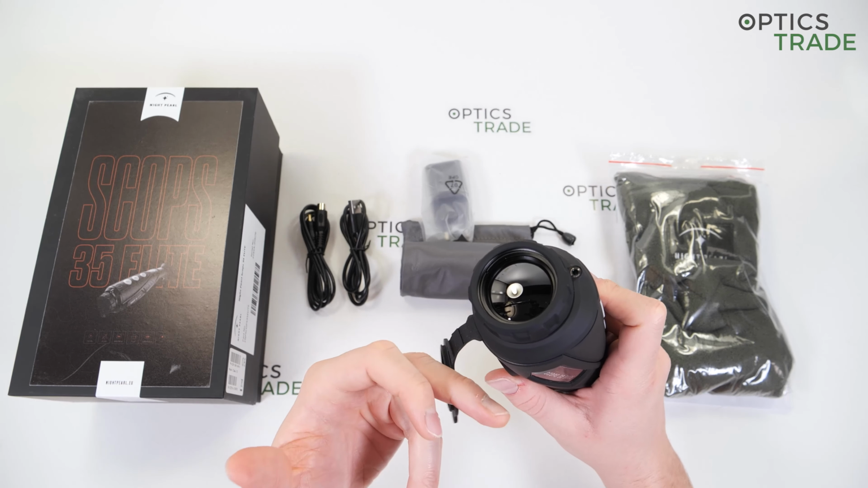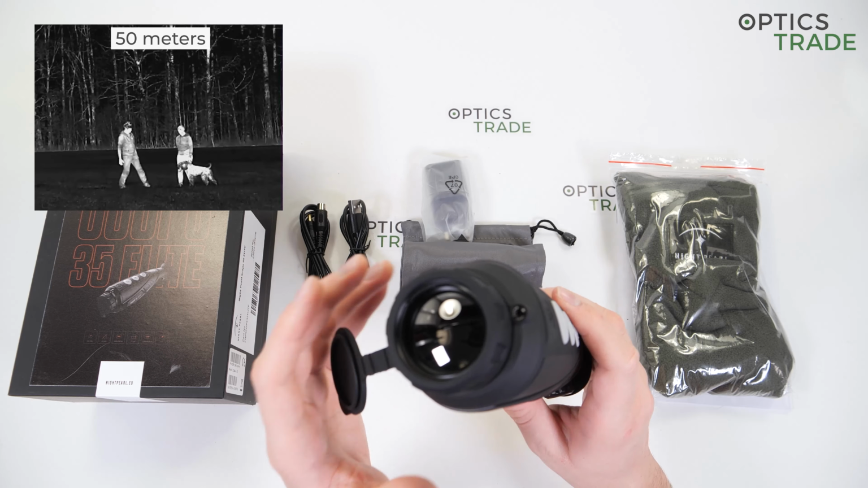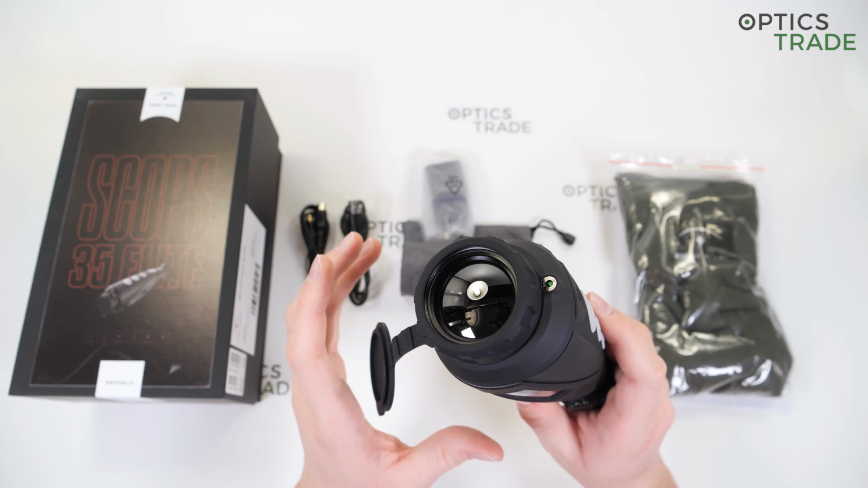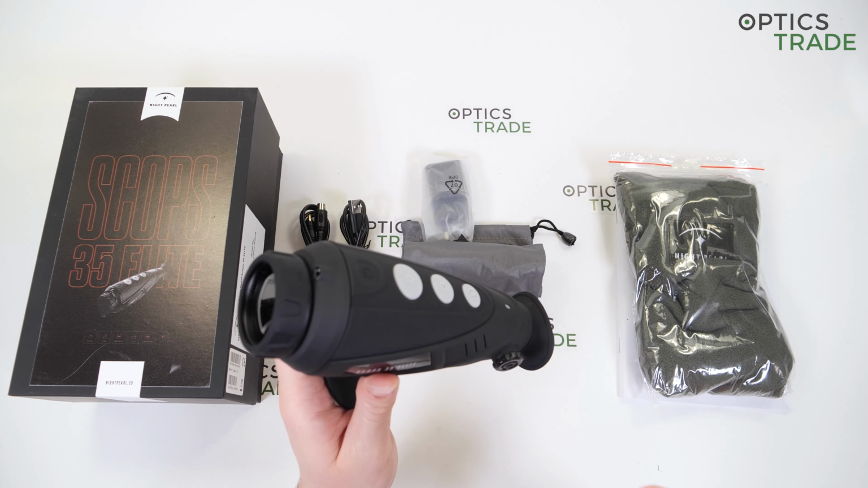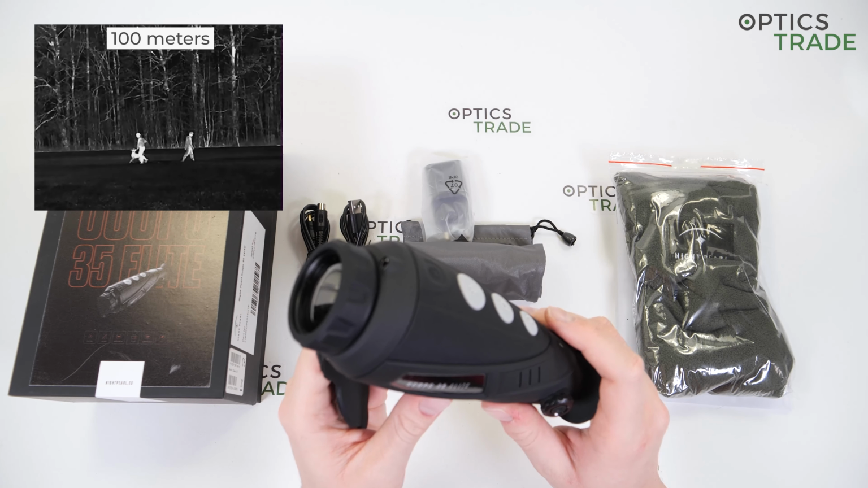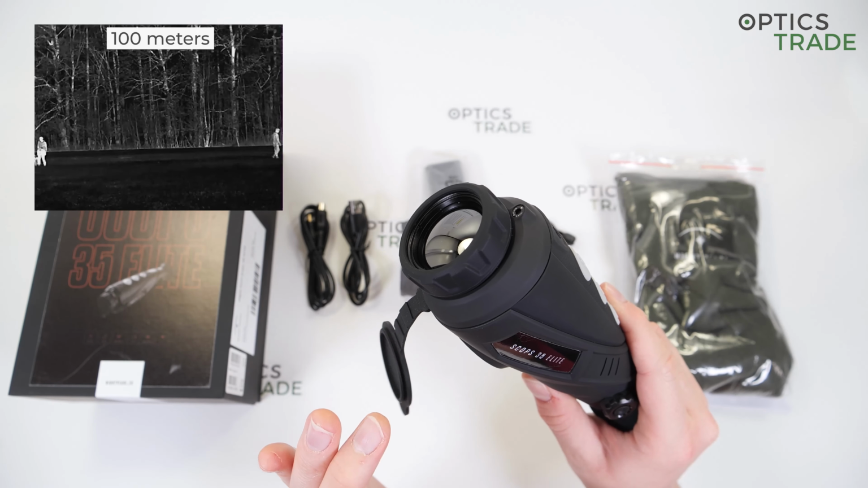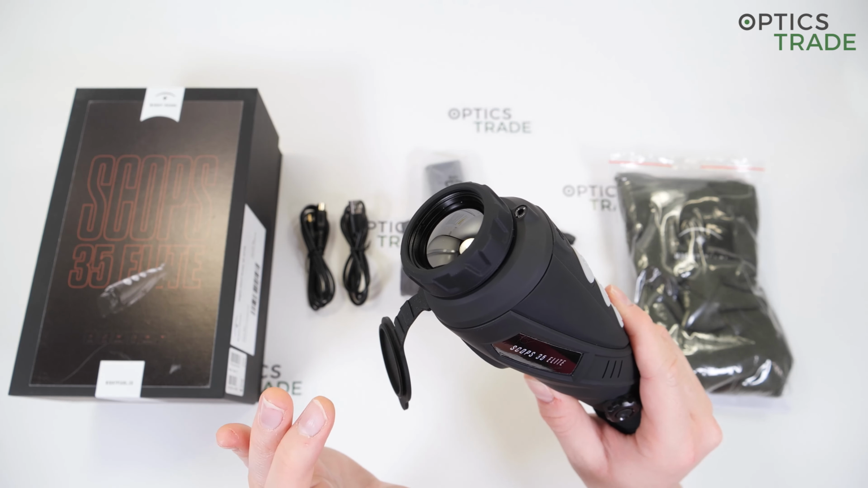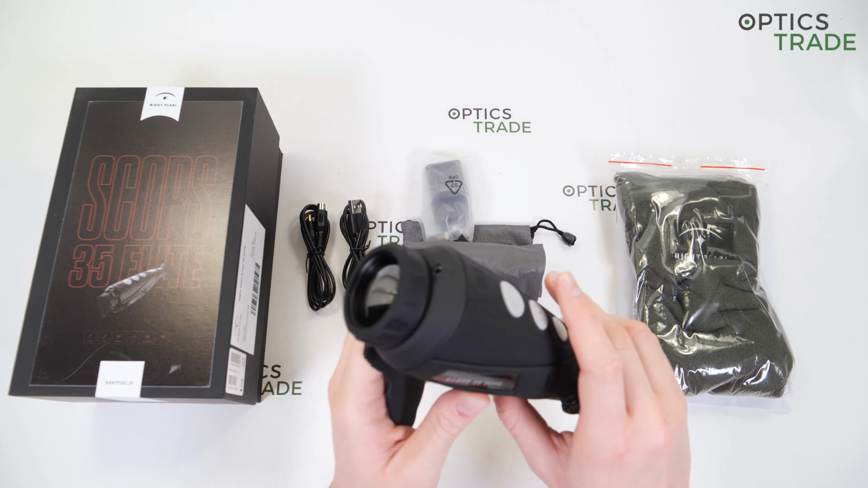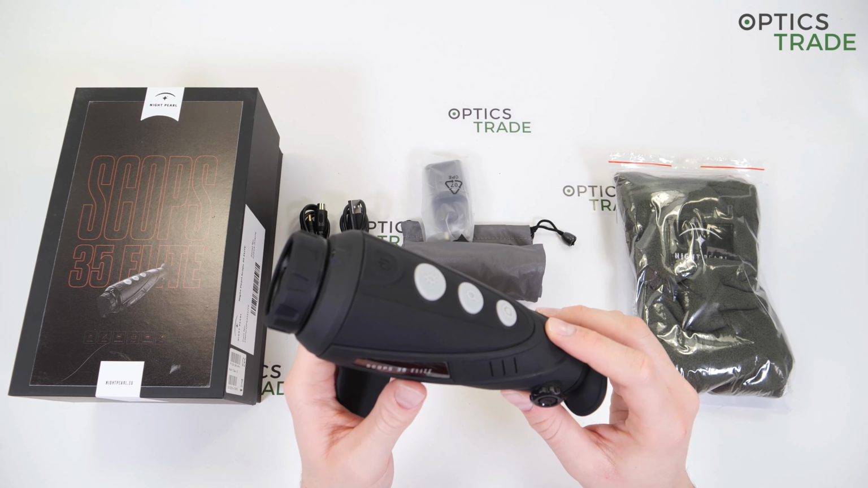The device uses a vanadium oxide sensor with a resolution of 384 by 288 pixels. It provides good image quality for the price, and you can observe a fair amount of details on the image. What also contributes to the quality is the NETD, the noise equivalent temperature difference, of below 50 millikelvins. So it can distinguish between really small temperature differences. This is mostly seen in rain, fog, and in bad weather conditions. And then, of course, also the 12 micron pixel size, which contributes to a detailed image.